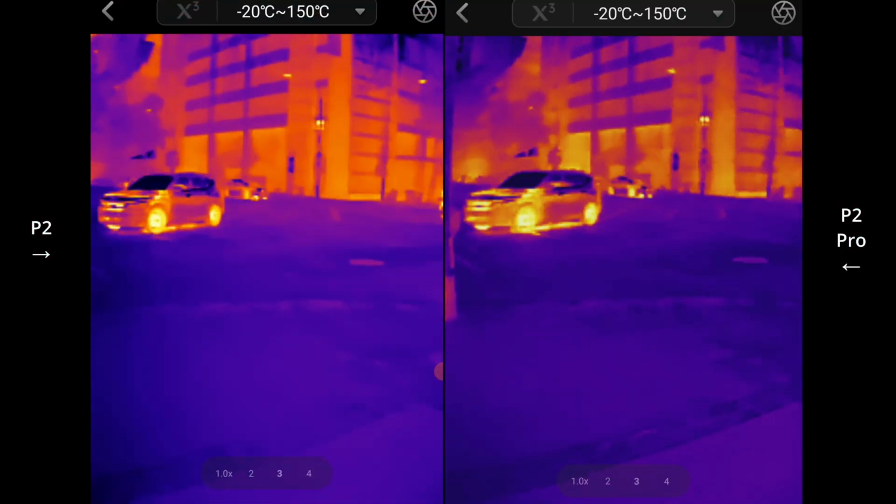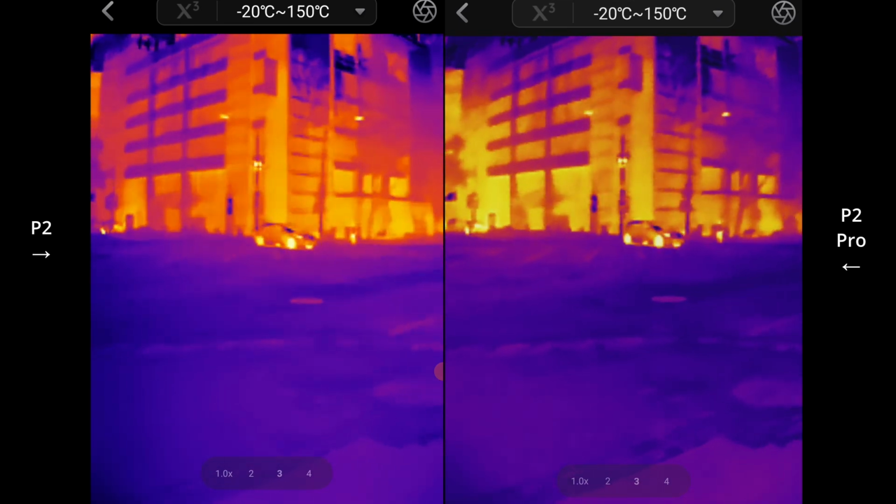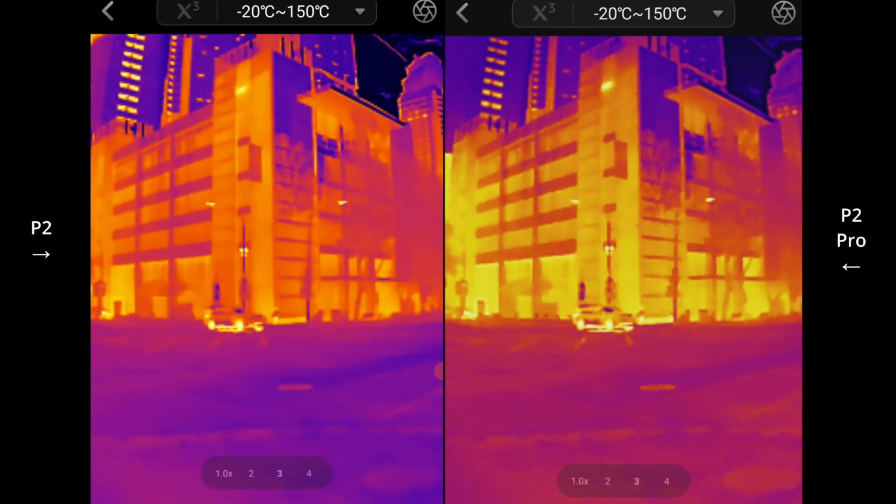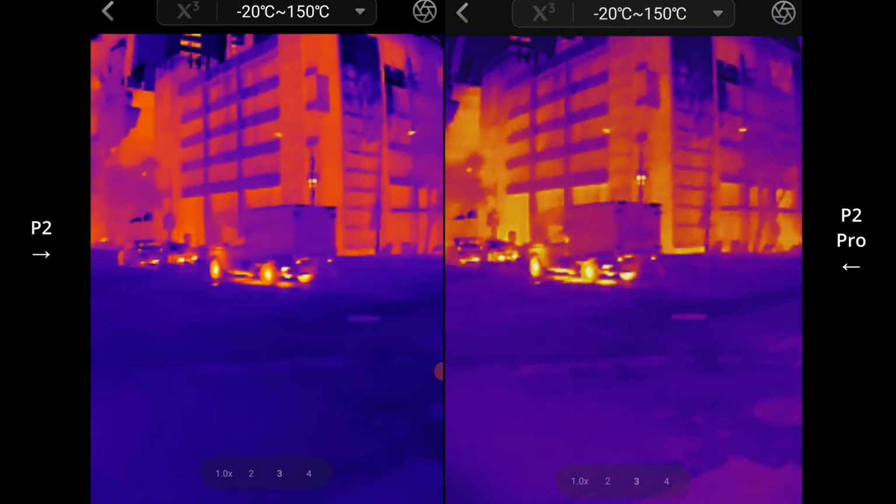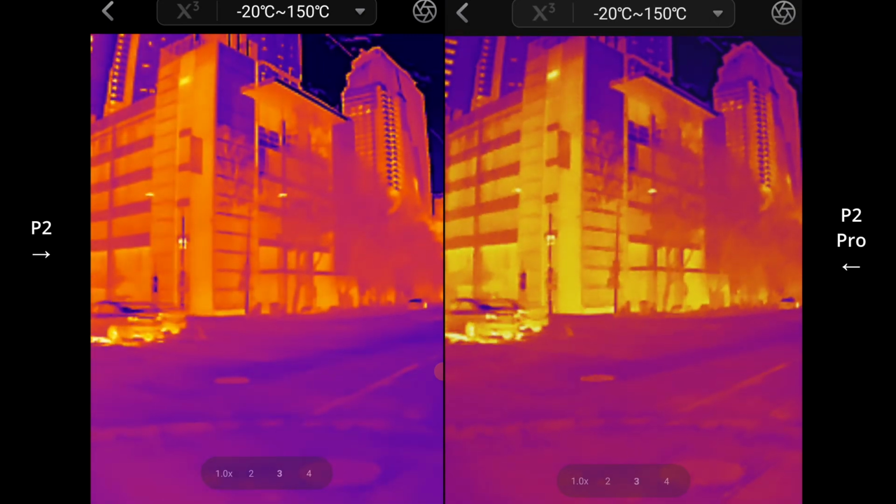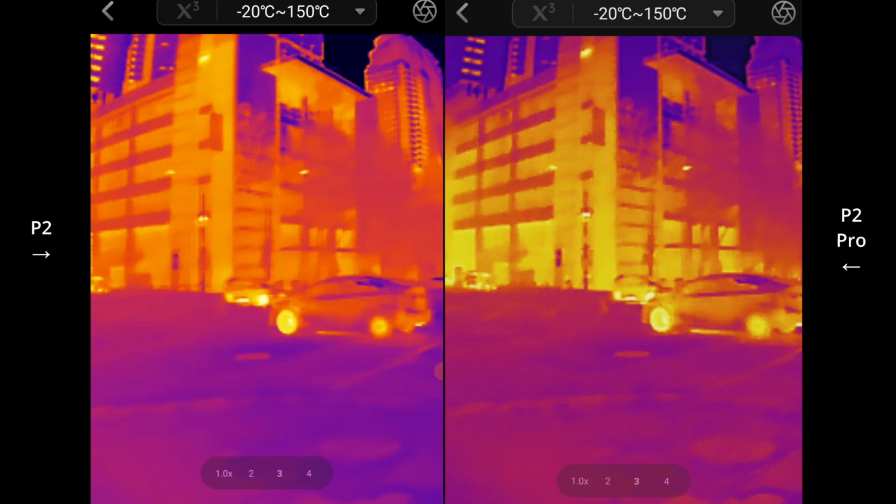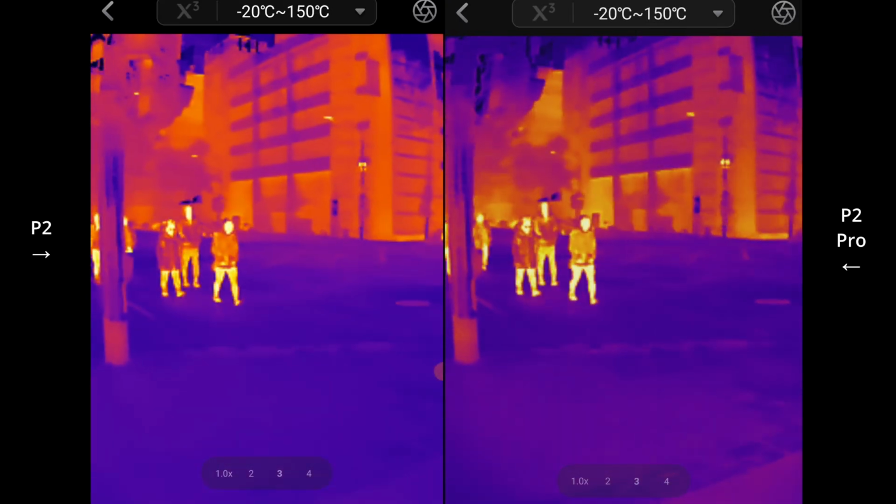So on the left here, I've got the P2, and on the right, the P2 Pro. And really, there's not much of a difference. I can't see much of a difference at all, really. Maybe just look at the distant buildings, but they're pretty much the same.